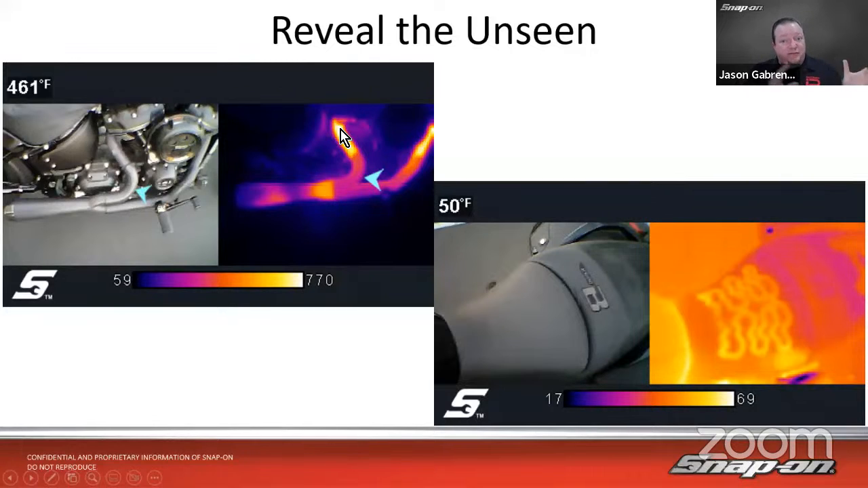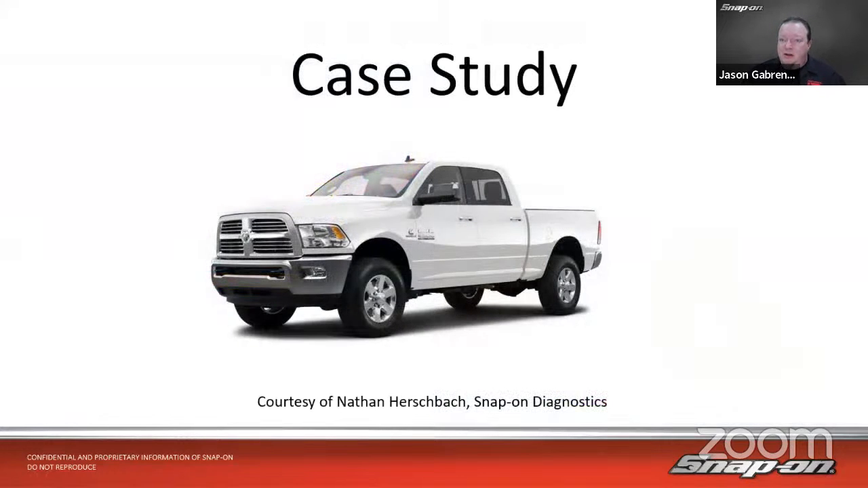So you always need to take a look at the range that you're looking at before you make any assumptions, like, oh man, it's like 700 degrees. No, it's not, it's 69. So just remember that it allows you to see the differences in the temperature. So let's look at a little case study.